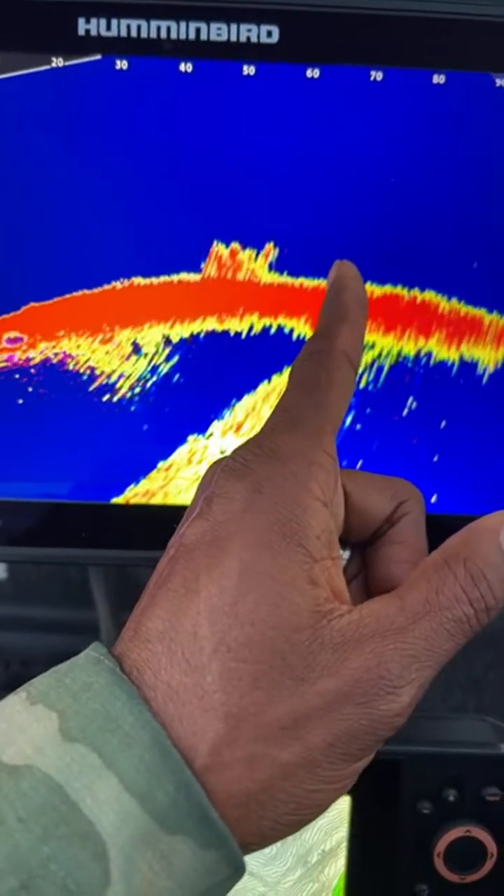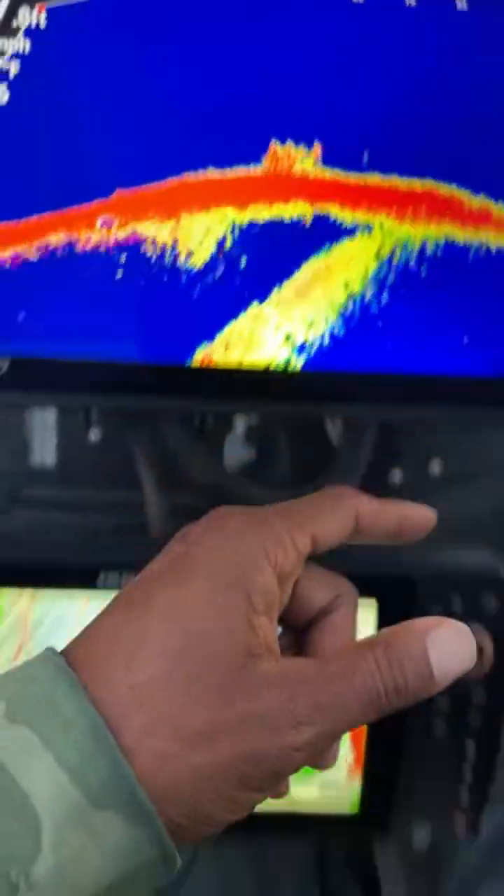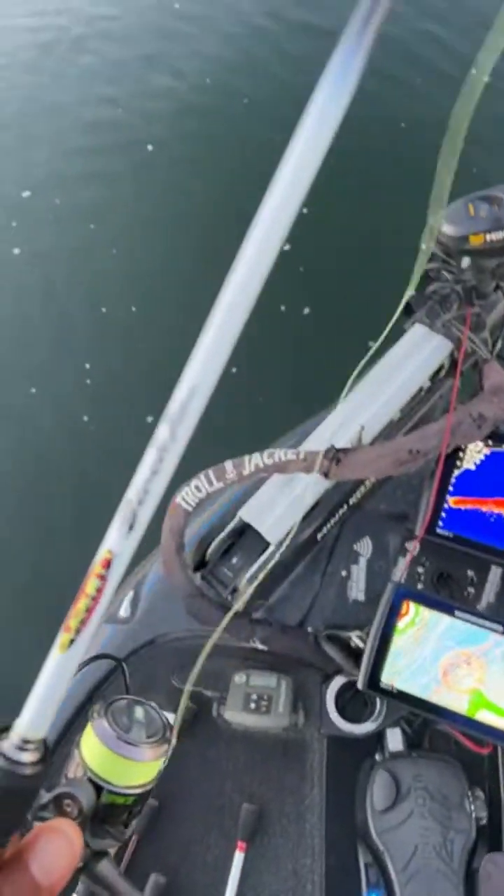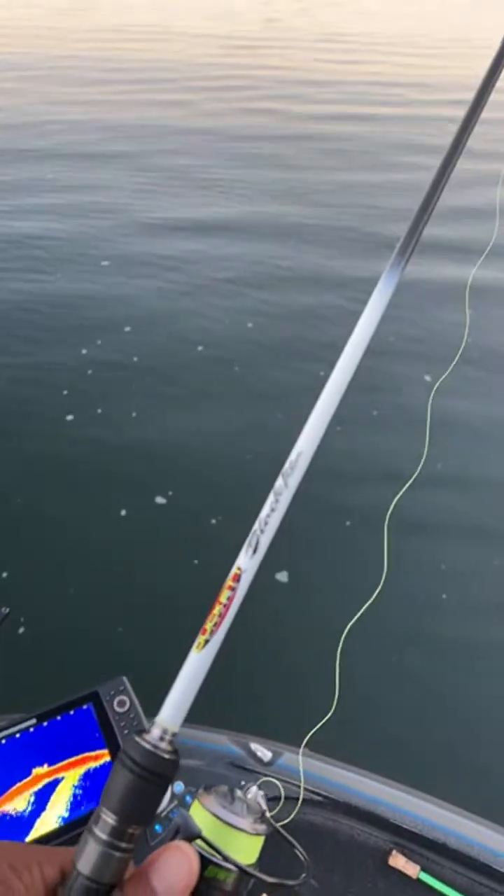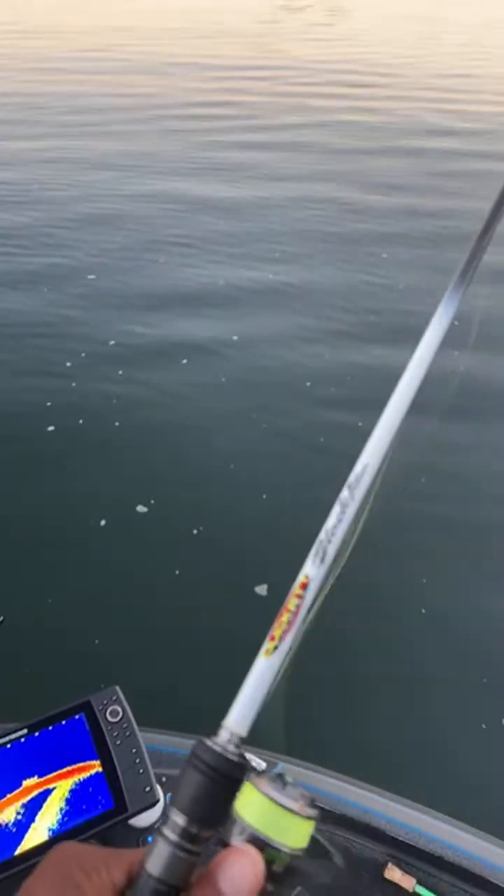Now, I'm letting it drift. I'm not moving the foot pedal or anything, and I tracked it all the way out there to that cover. 70 feet away, guys. All right? So we're going to do this one more cast, and then we're going to weigh that fish.